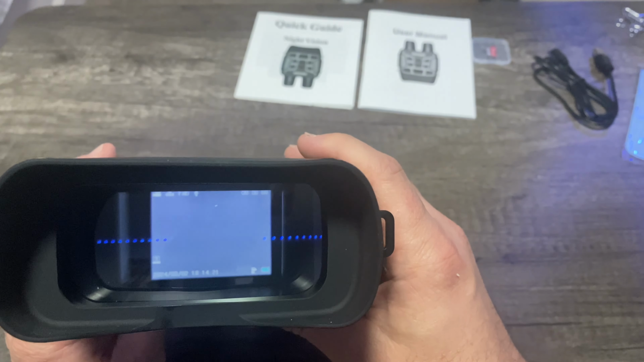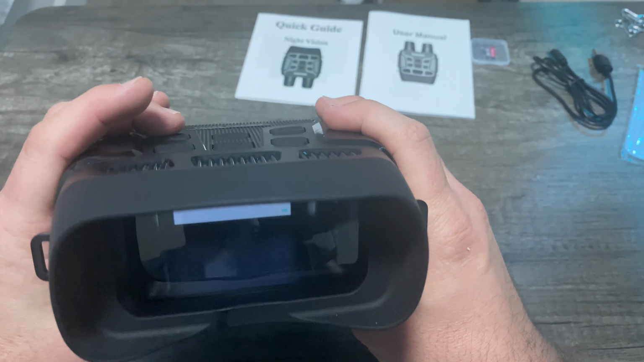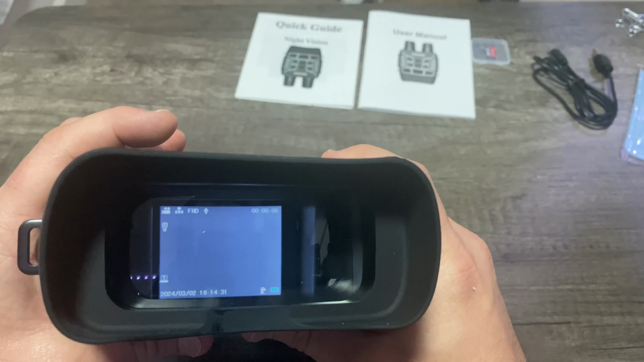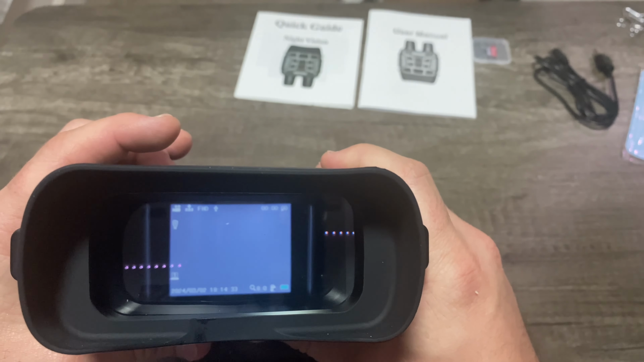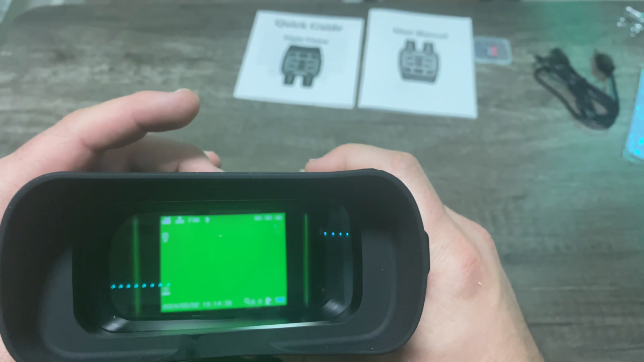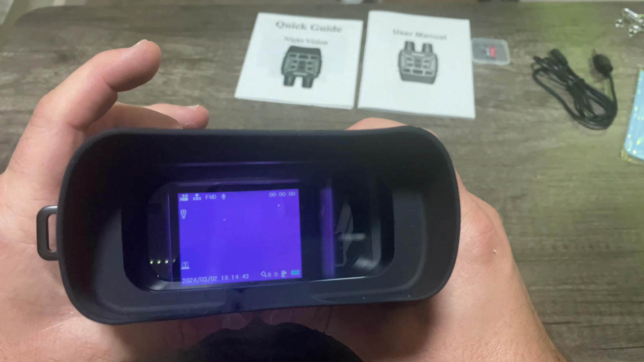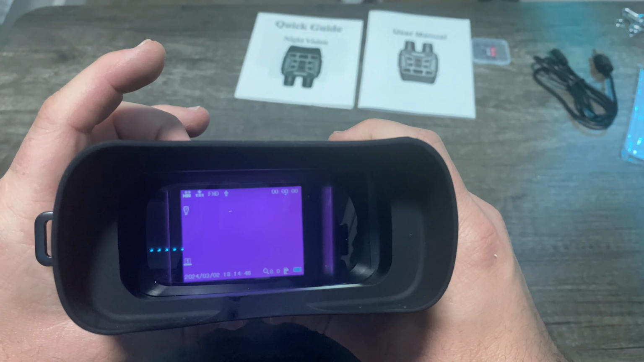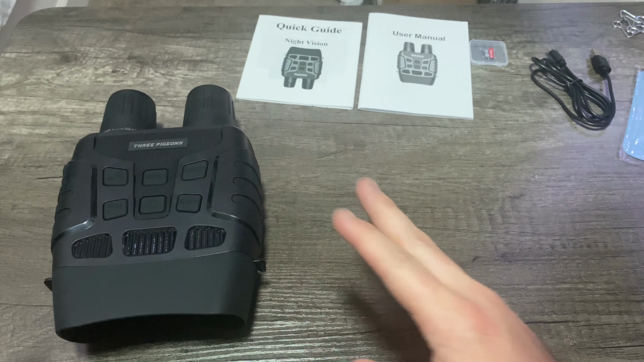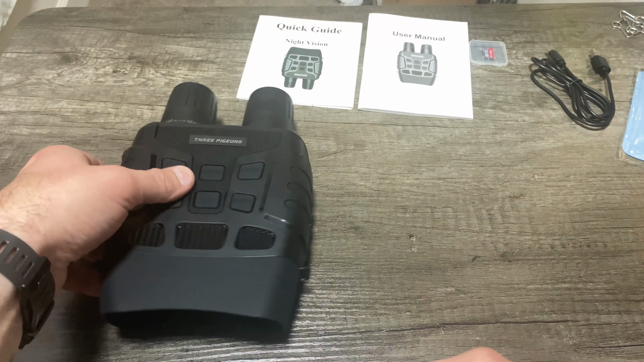And then it says there's no card in there because I have not put a card in there as of yet. Now, obviously, we're not going to be able to see anything really right now because I'm in the room, but once I go outside, we will. So there are a few different features that this thing has. There's a green mode. There's like this purplish mode, and then you hit the IR button. It changes it to IR, which is pretty cool. And yeah, so let's talk about the features since we can't really go over the night vision until we get outside.